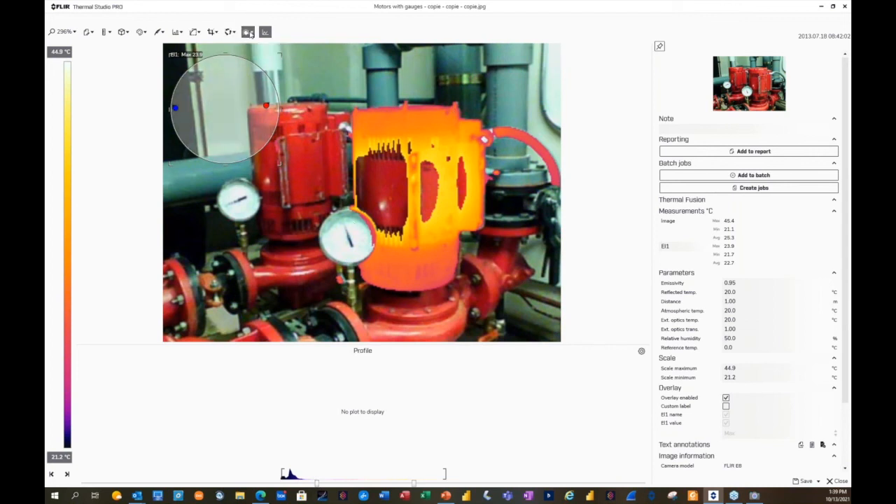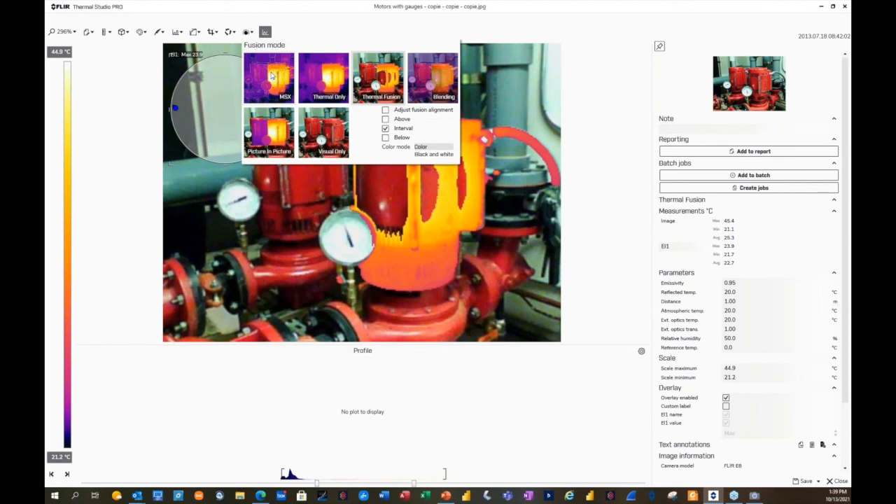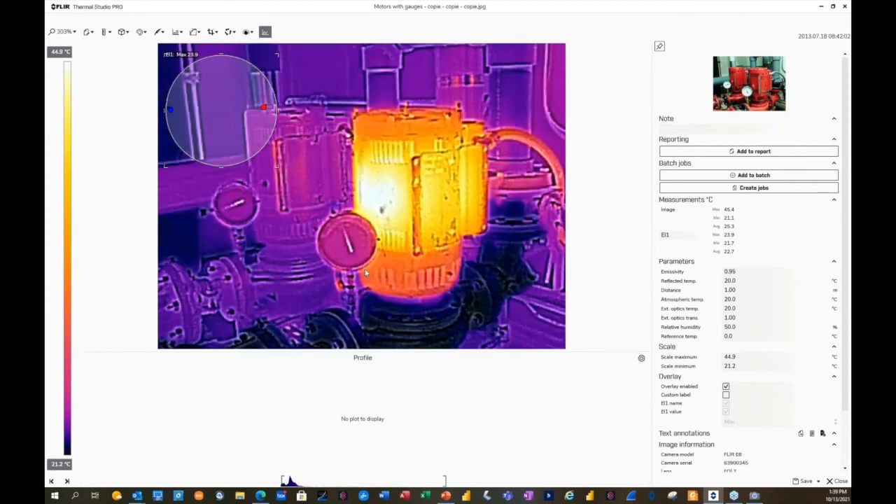With FLIR's proprietary technology, and this is a patented technology, I should say, you're able to see everything. So that's very important for people to know that FLIR's technology is very advanced technology with MSX.